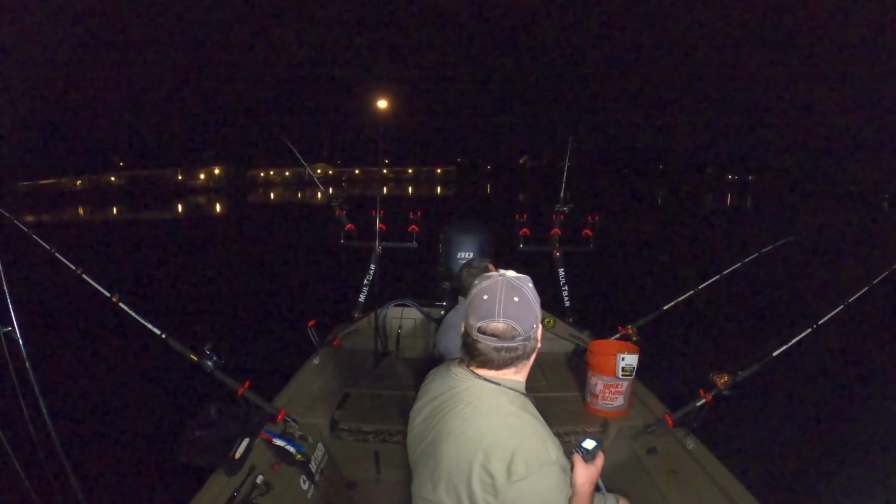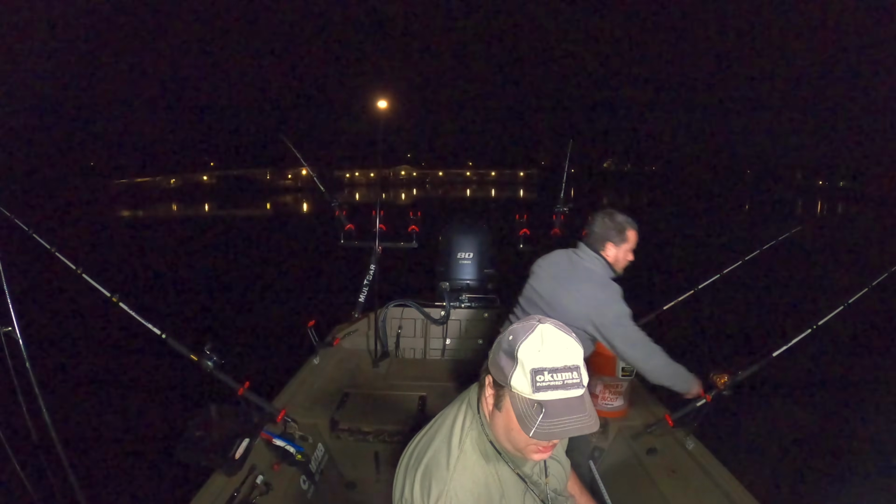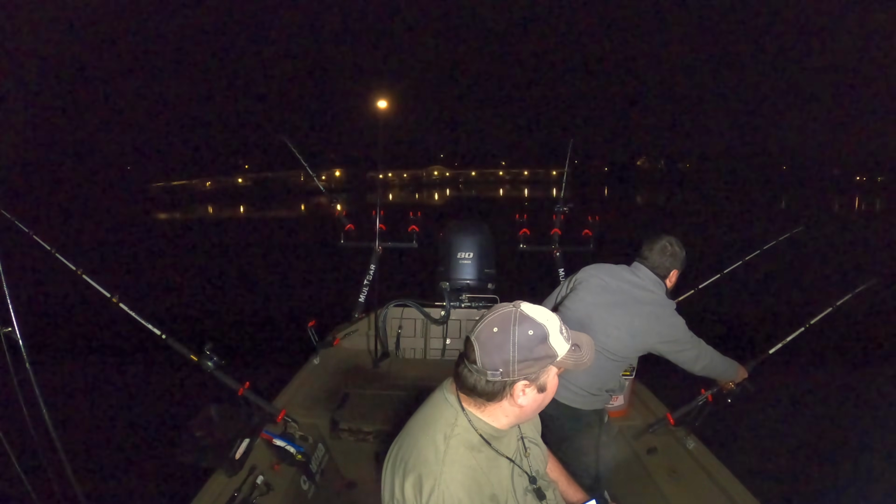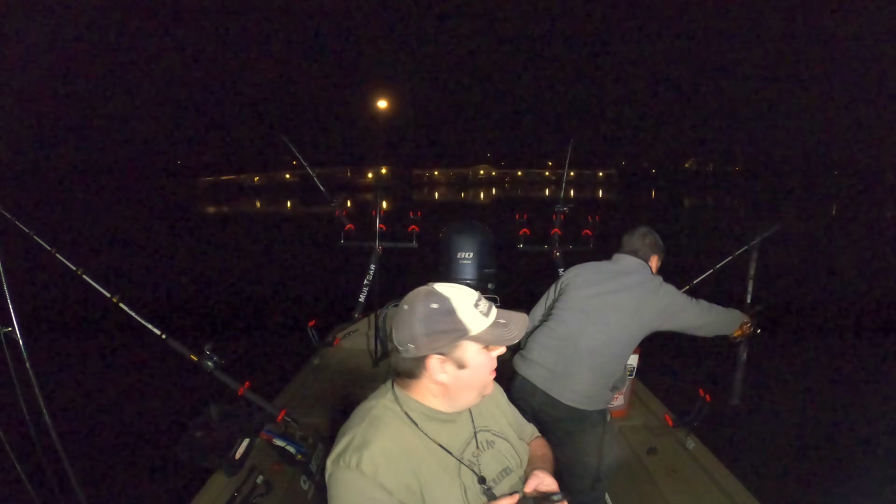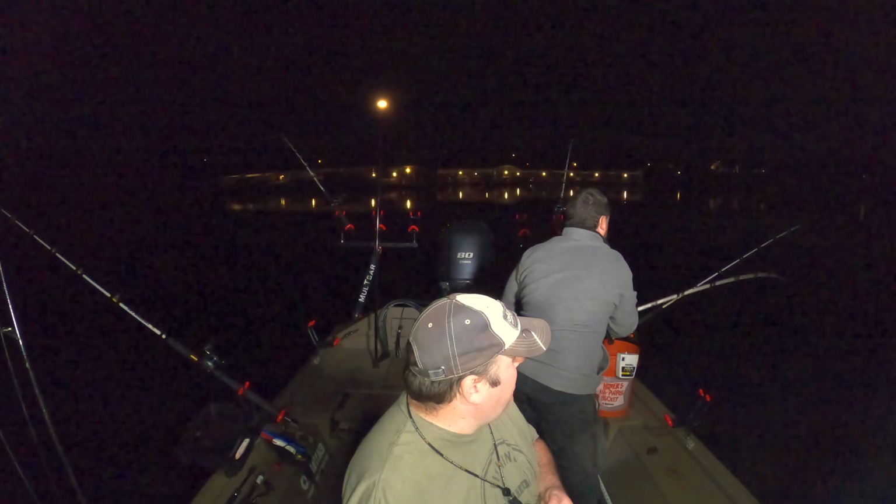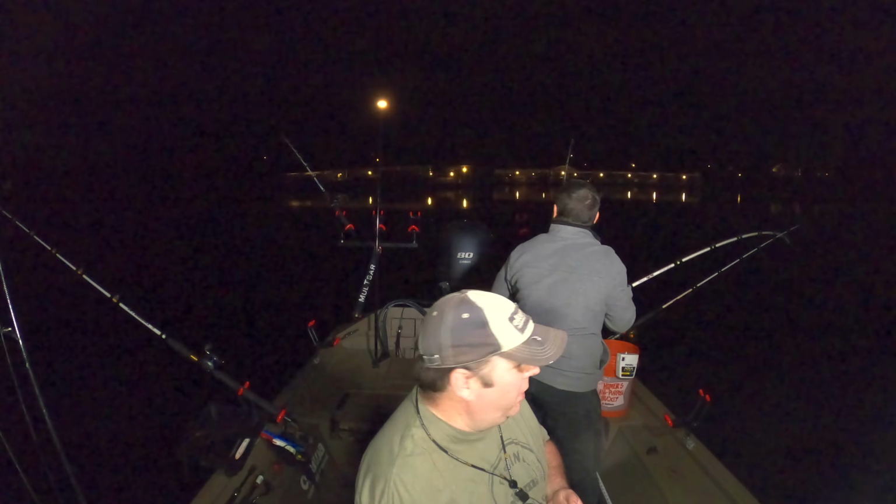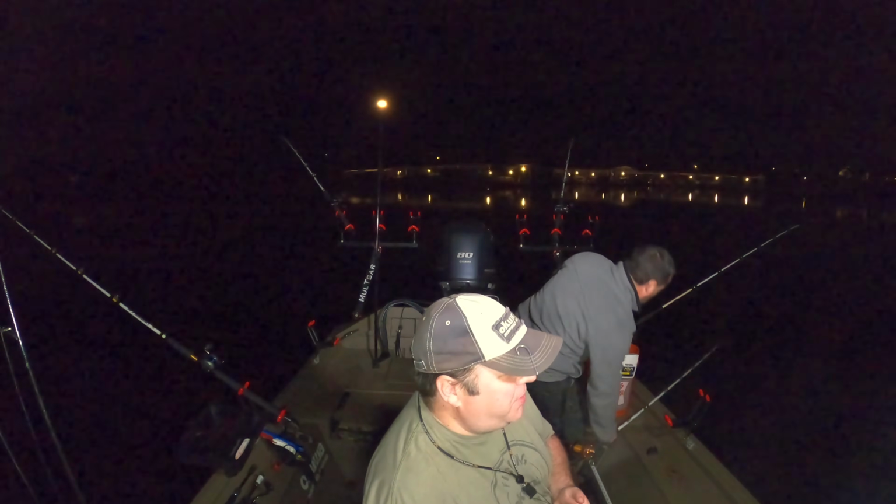Oh, reel those up a little bit, I guess. We haven't gone up. It's still 38 feet. Yep, this is why I don't like to drift. Get snagged up real easy. We went right over the fish too, and they didn't bite.